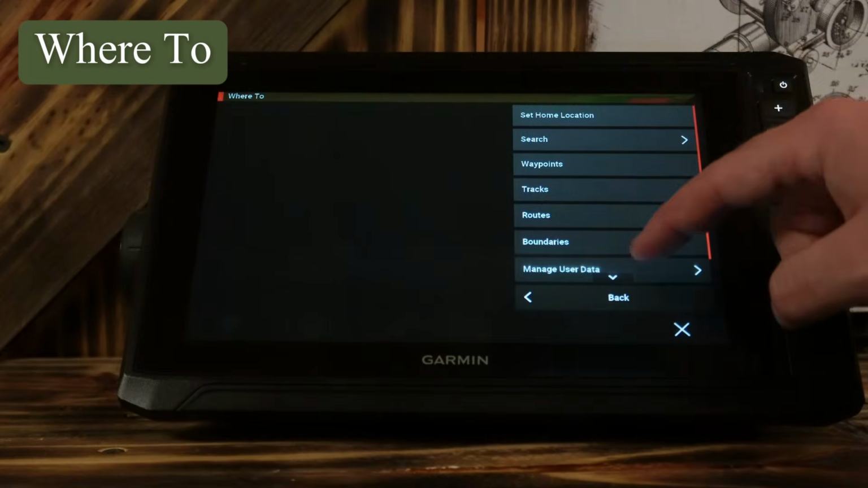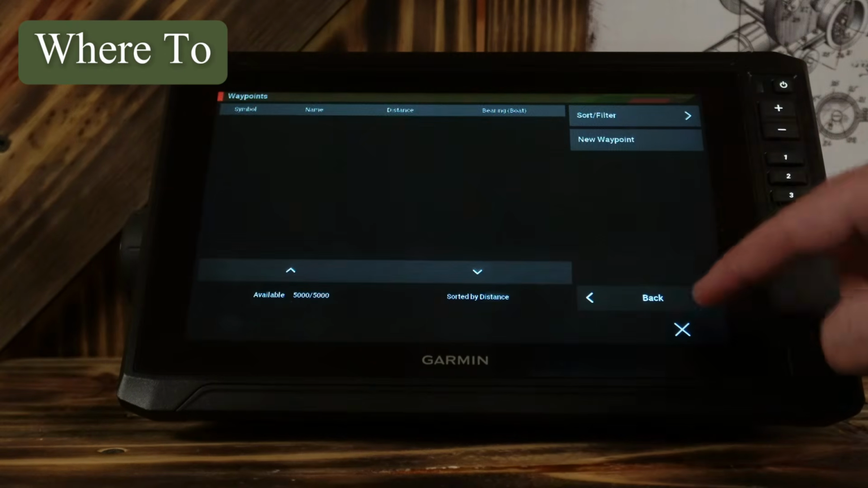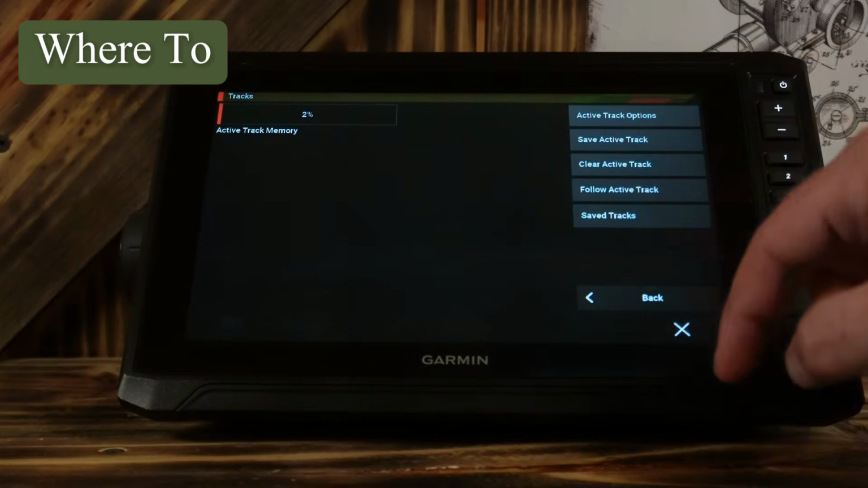Your where to is just other waypoints. It's kind of a quick marker. I don't have any waypoints set, so it's not gonna show anything. Tracks. So now that we've run through the features, who the heck is this for?